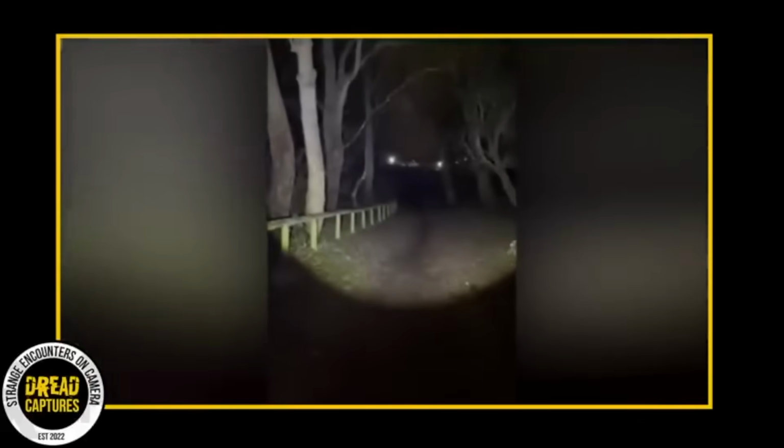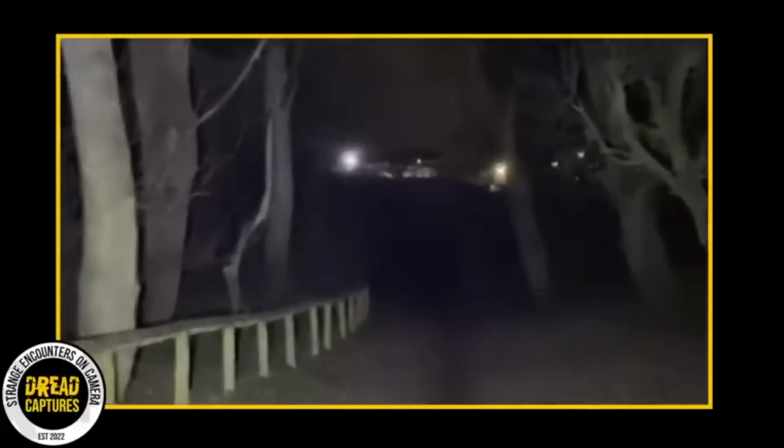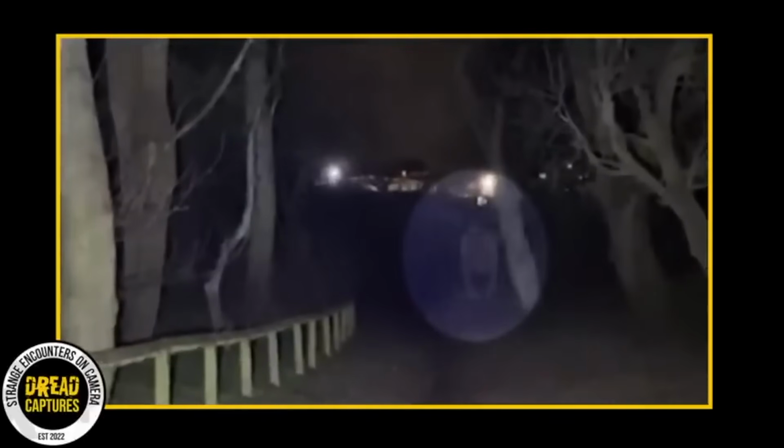A brand new TikTok video from a user named Old Fogey John has everyone on the app talking. He was out for a walk in the woods at night and caught something super creepy on camera. Check this out. There's this mysterious figure just showing up out of the dark. The spooky sighting has got a bunch of people thinking it might be a skinwalker, a shape-shifting bad news witch